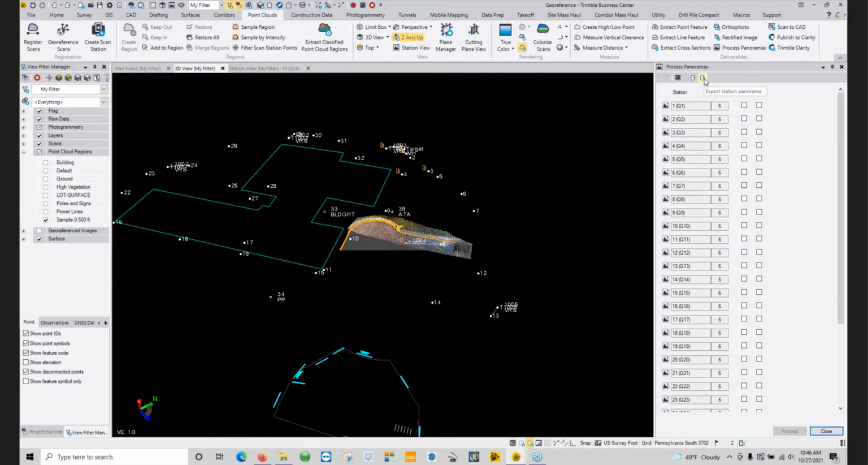And then you have an option here to either export the station panorama as a JPEG or as a KML or KMZ file. So if you are wanting to share existing conditions with someone for them to be able to see the data that you're working off of, you can export those things out as a KML or KMZ, and then anybody can open up each one of those stations and look at each one of the station panoramas in software they probably already have on their desktop.